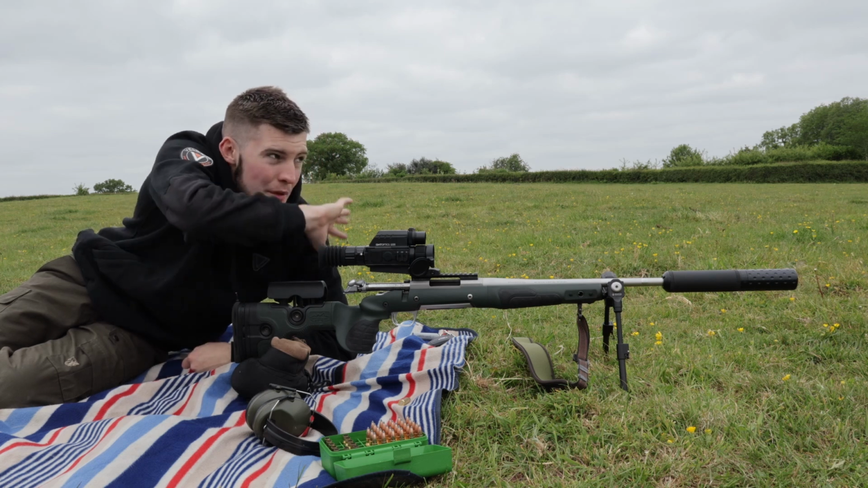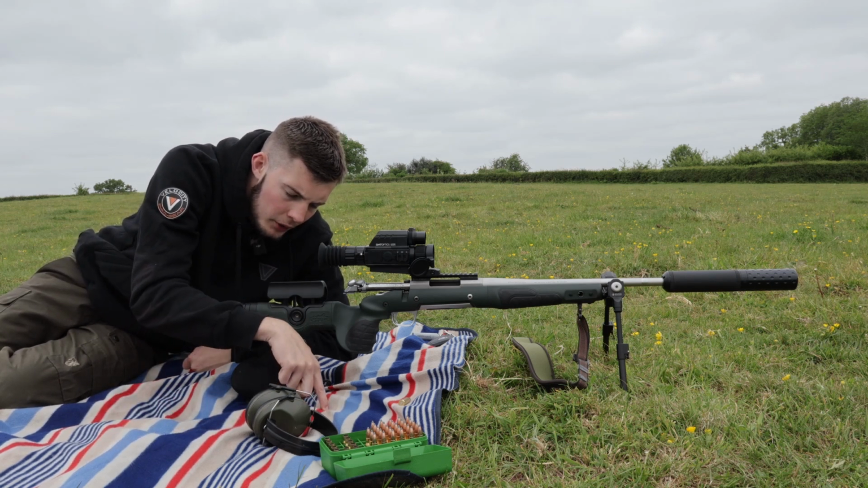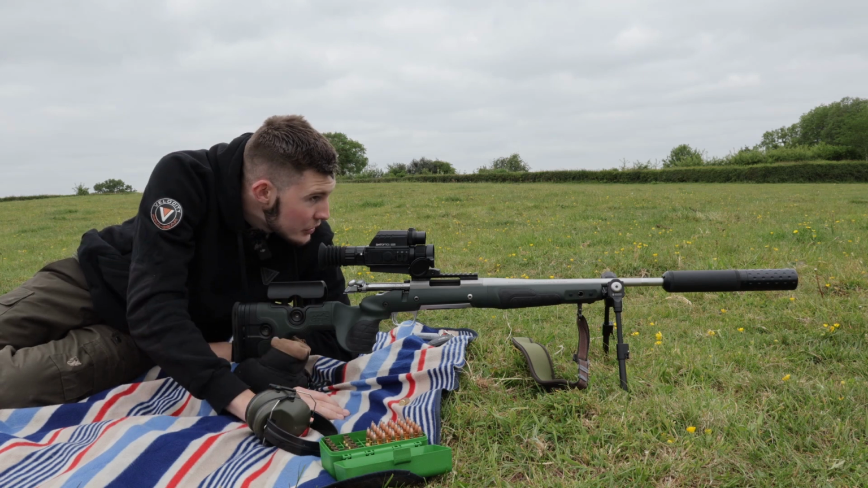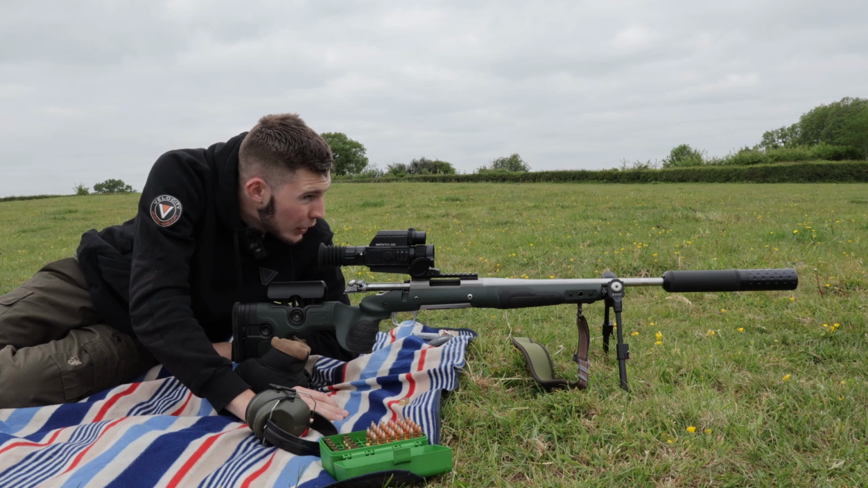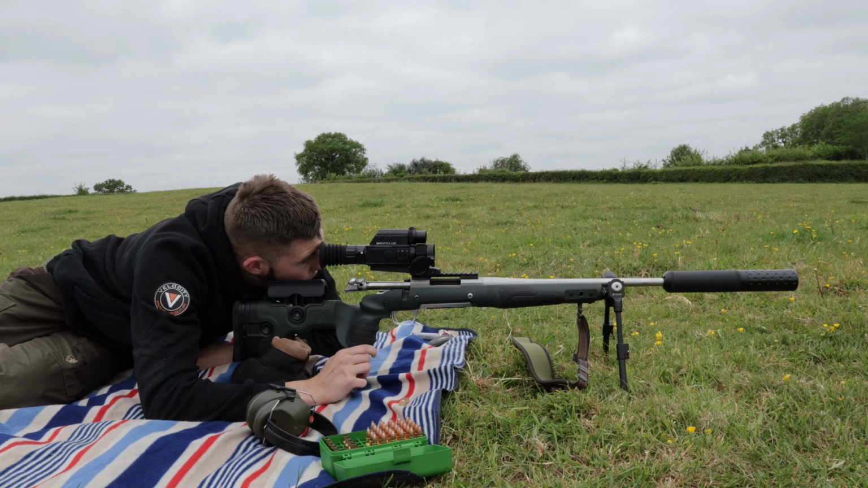I taped off the board, so I've literally just got on show the foil at the bottom, which I was just aiming at, and there was no bullet holes in it. So I'm going to go up to it now and I'll show you that, and there should be a bullet hole in the centre. Looking at the picture-in-picture on here, there's a bullet hole in the centre of the foil,